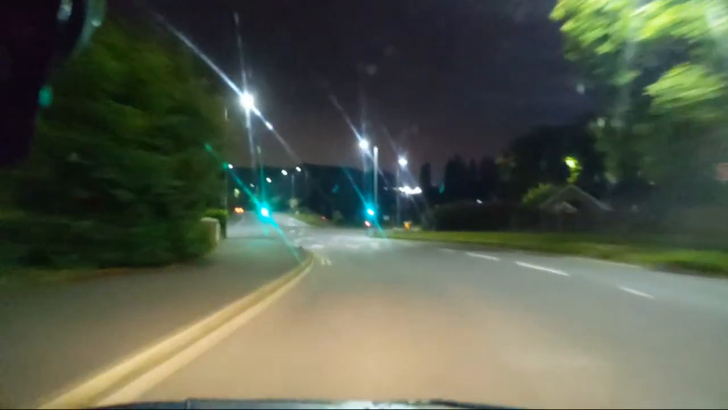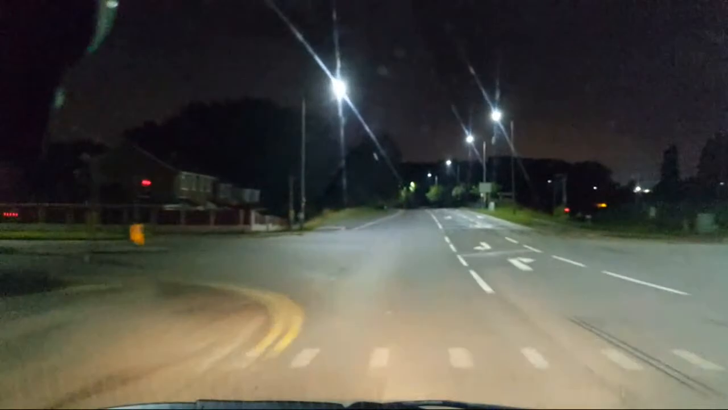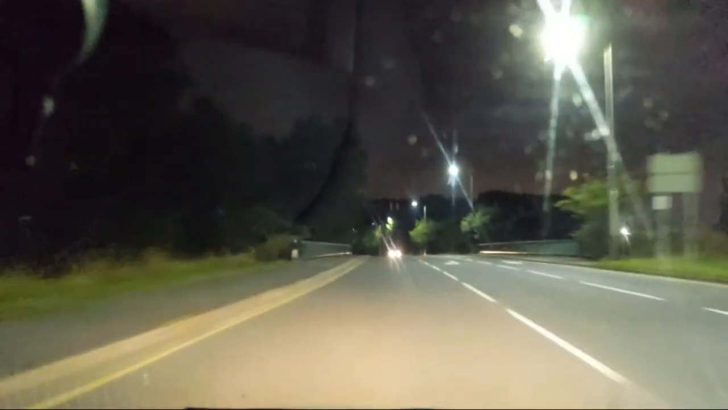No. I'm going to say unless no one's triggered them, which I really hate because some people just think they can go through these lights. Well, there's a couple of cars coming either side, but nothing to worry about.